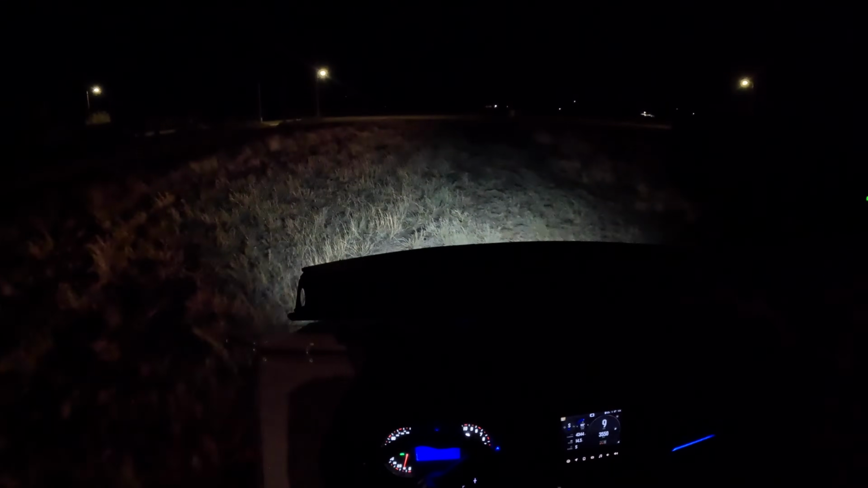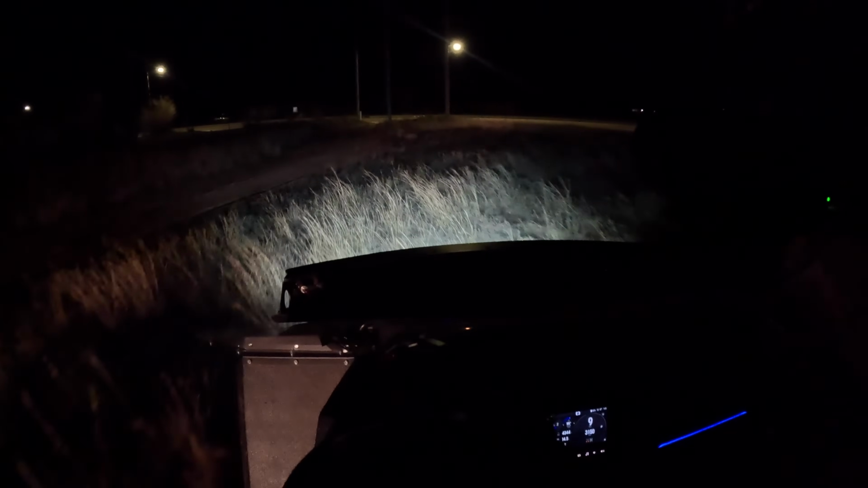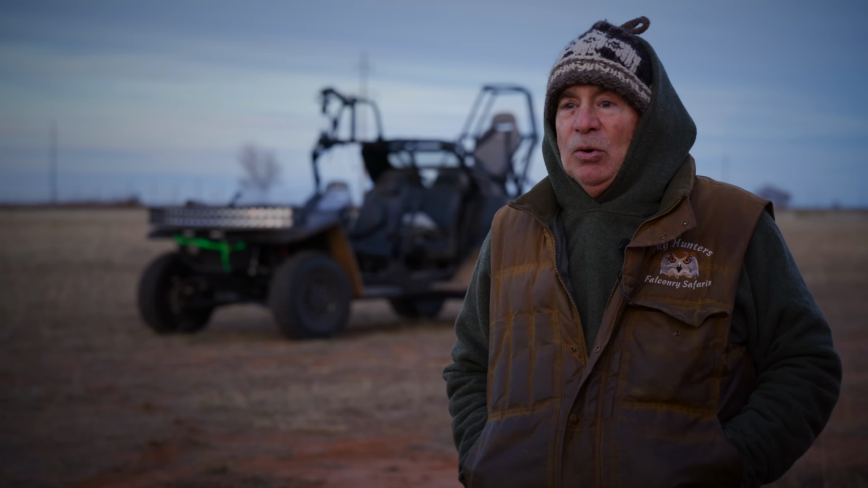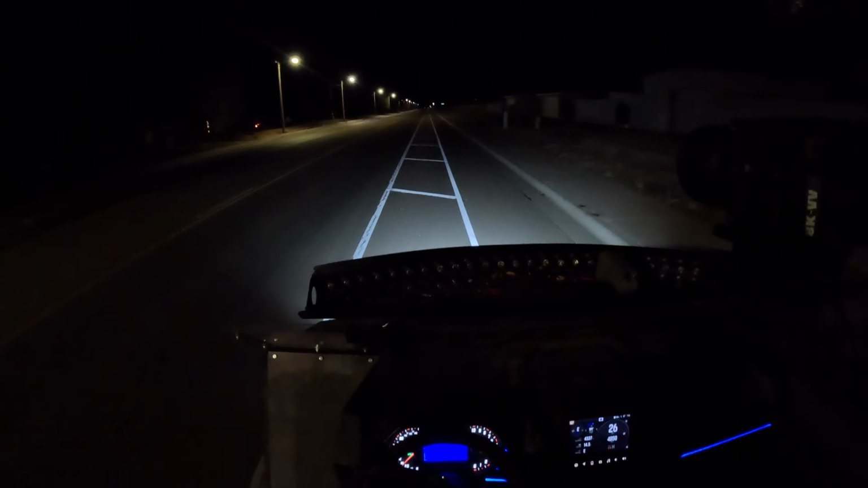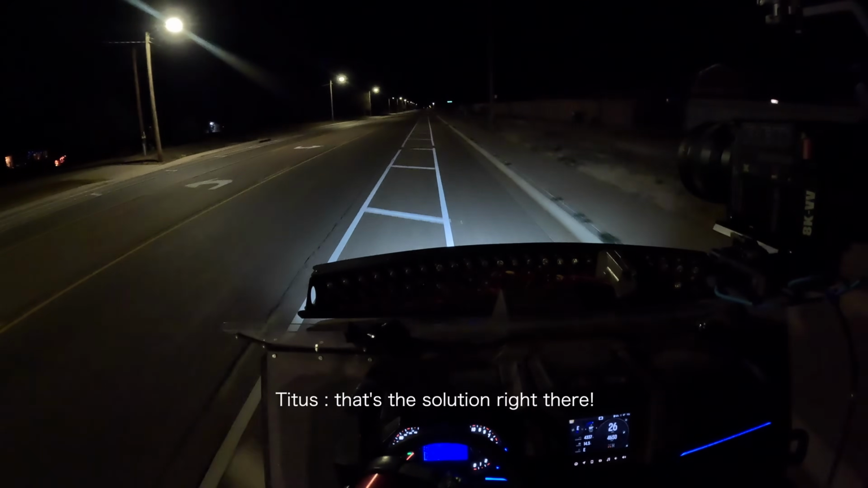As you said, hunting with you 1 or 2 weeks a year is like looking through a pinhole to get that particular night when you catch a coyote. So let's open up that pinhole to the size of a bay window by showing you and Gigi how to operate this camera so you can have it running on every hunt. Maybe the solution is having somebody on the camera all the time. That's the solution right there.